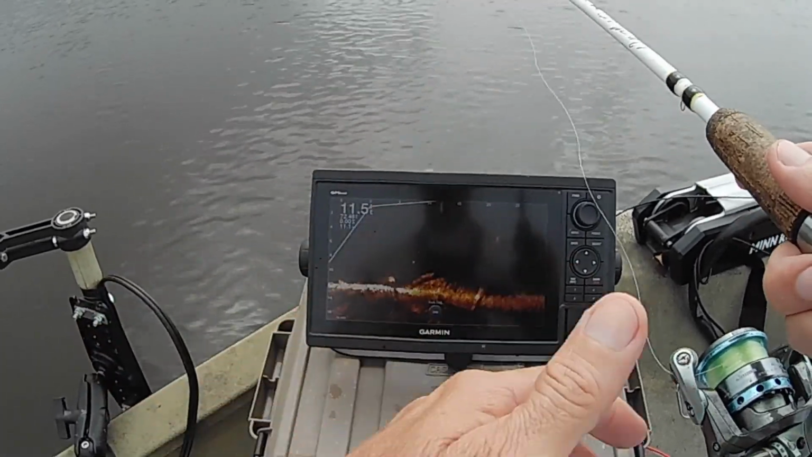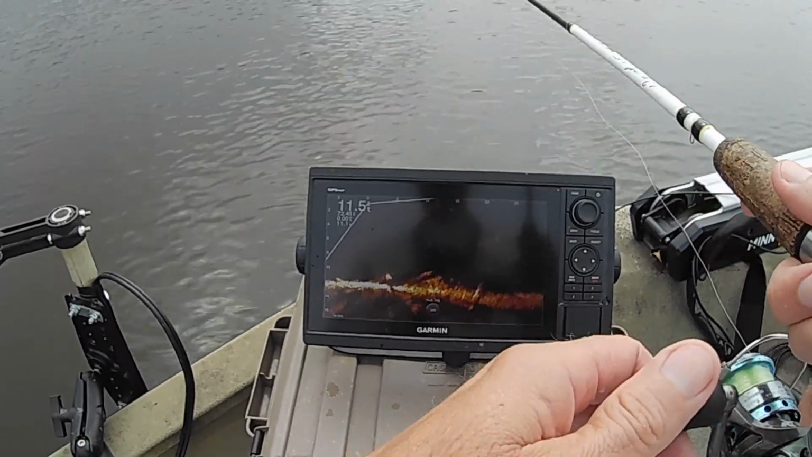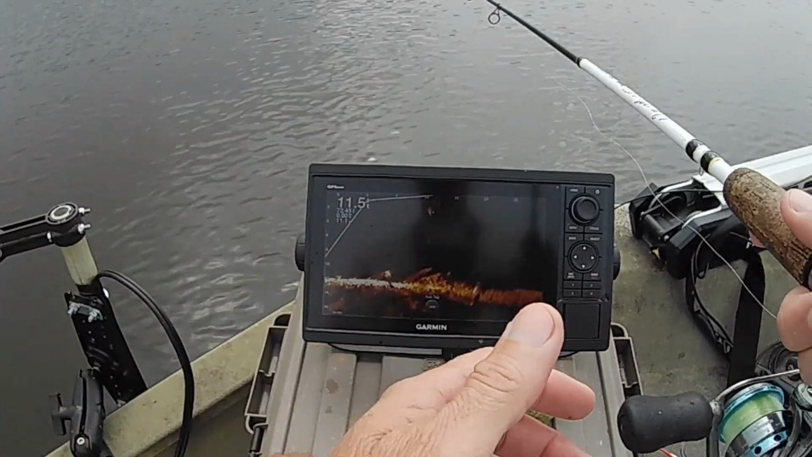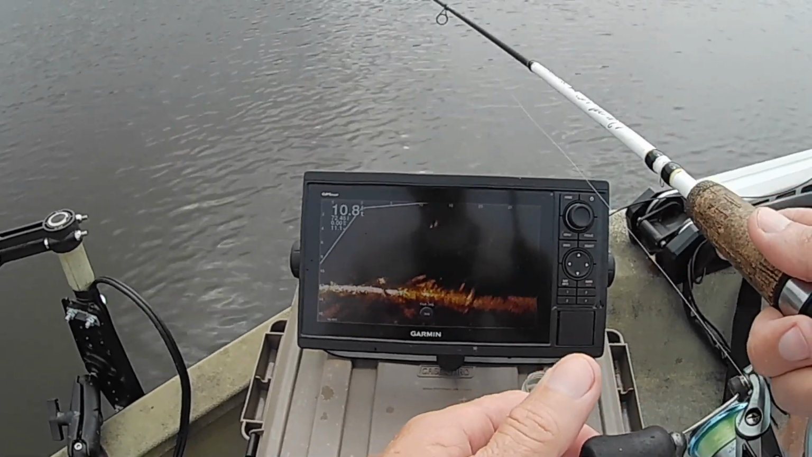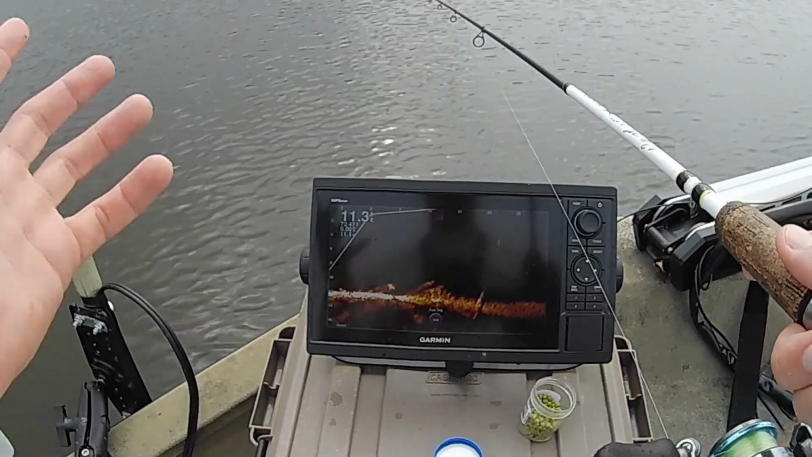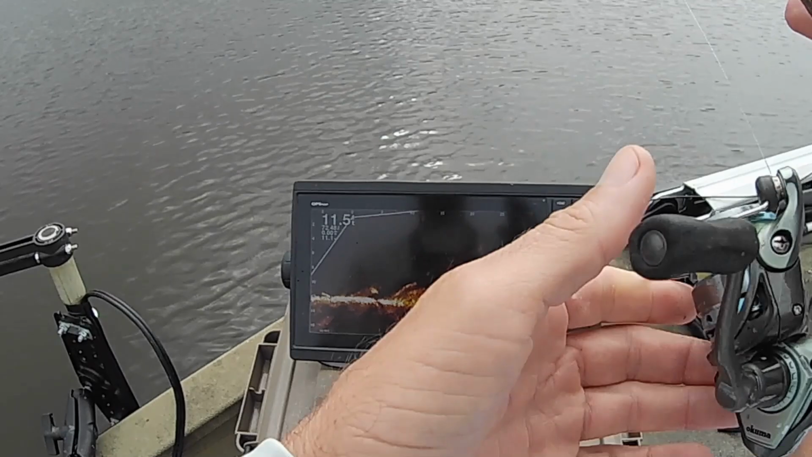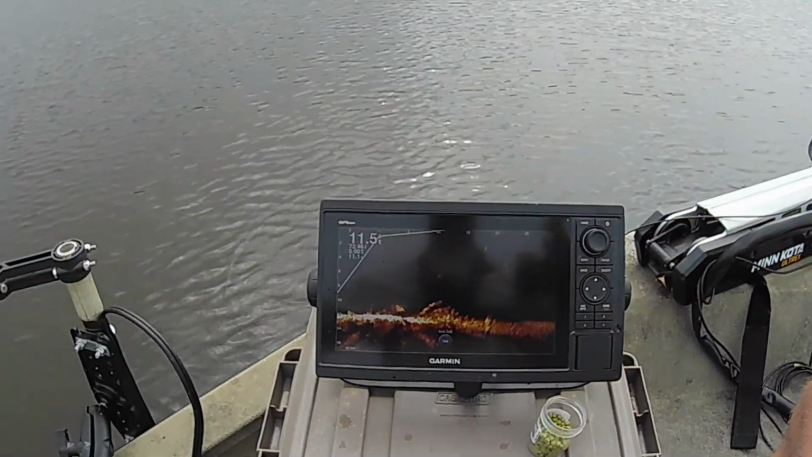Now, there's times like if I'm on a brush pile and there's a bunch of them down in there, I'm just drifting back and forth over it and I'm not really paying attention. It doesn't matter if it's as bright because I'm around fish the whole time if there's a lot of them.